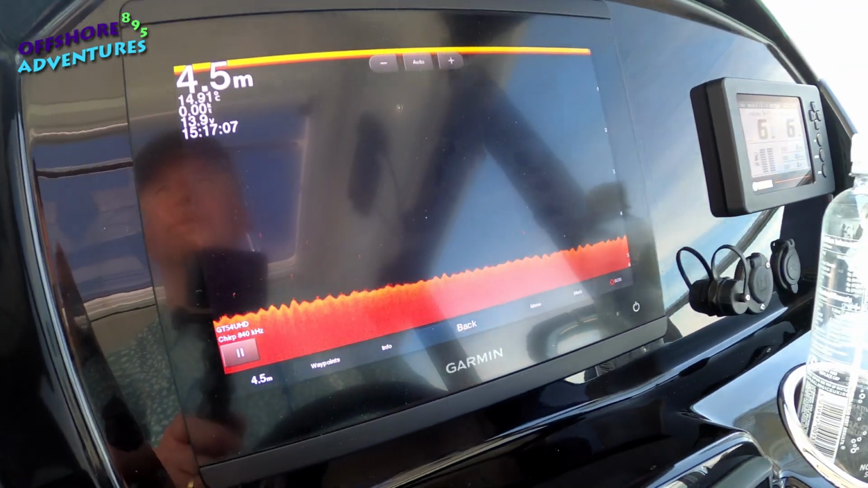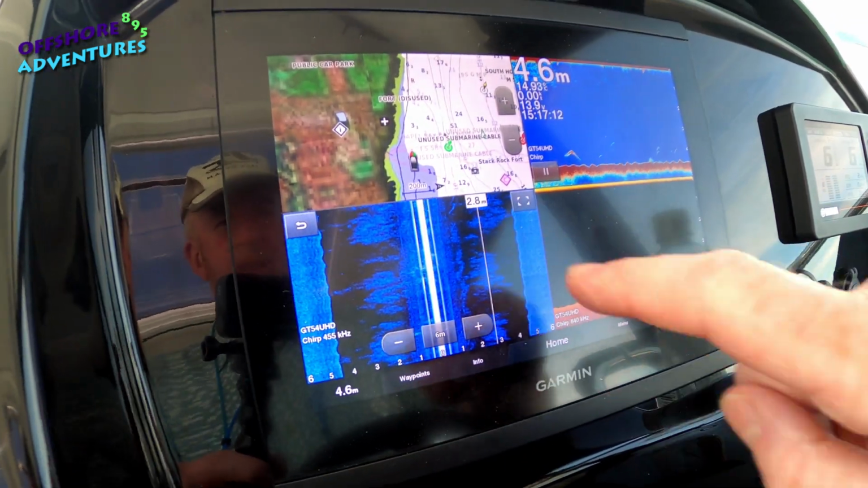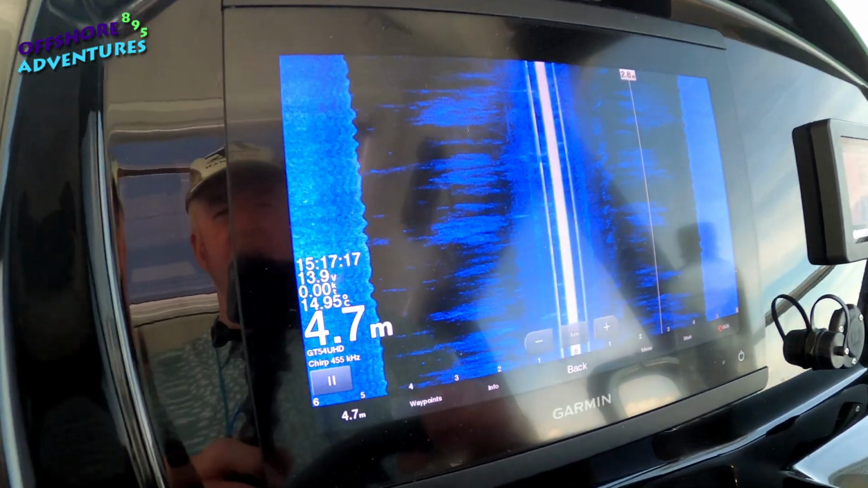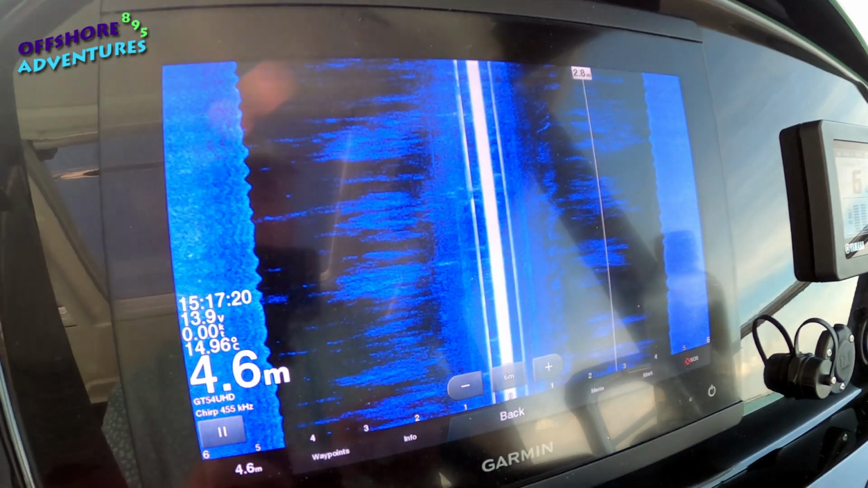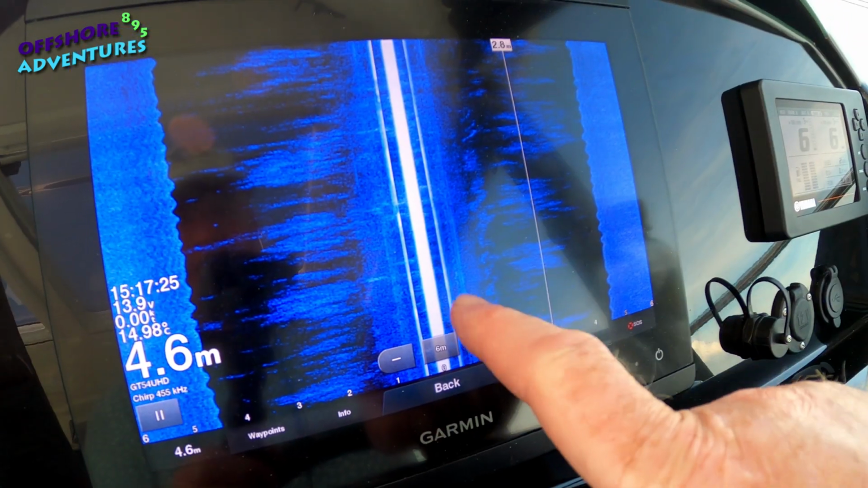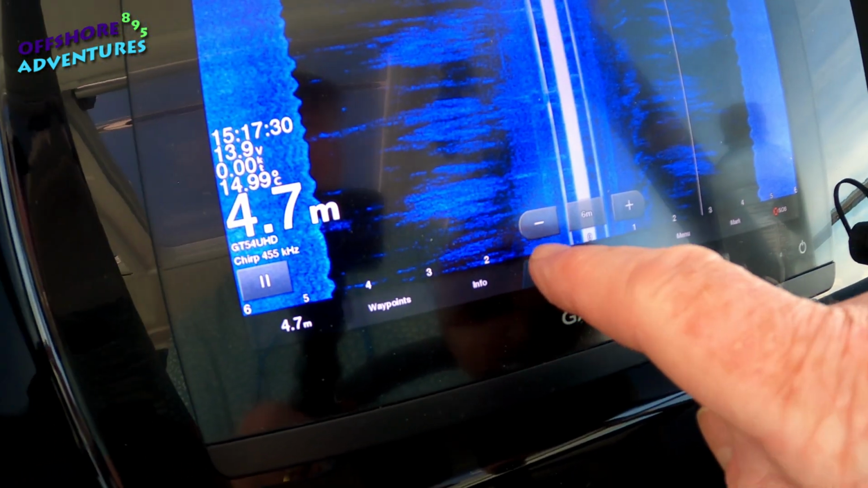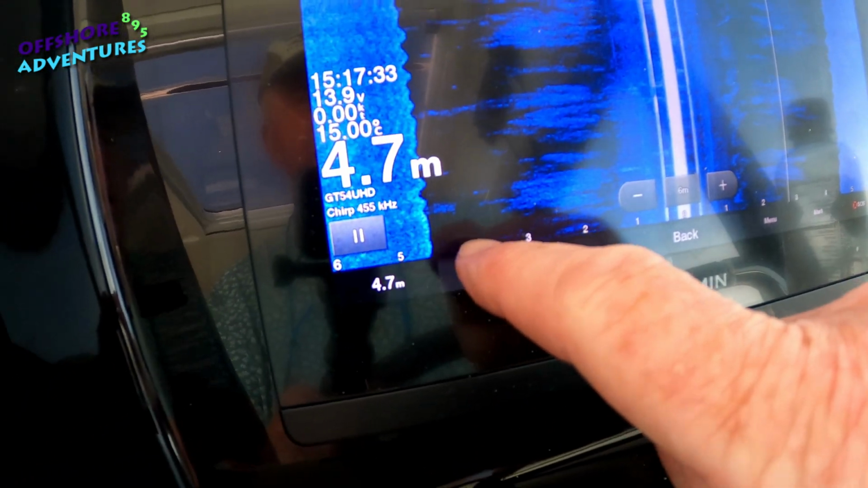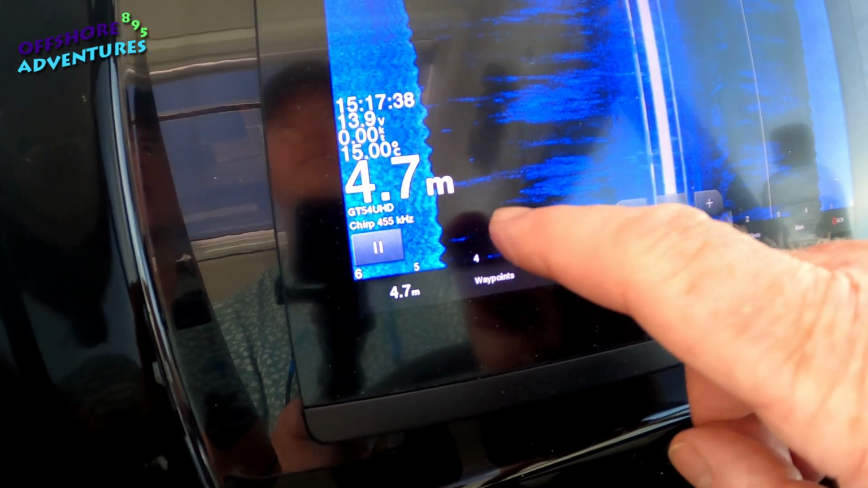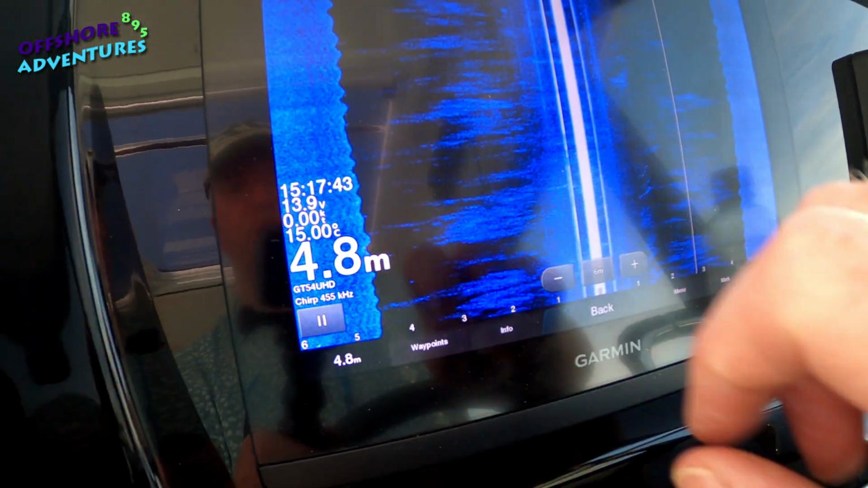So that's your clear view screen, and then just a simple back again, and you can choose this screen. So if we go into that, this screen is a thing called side view. So in effect what you're looking at there is the line of the boat as it goes forward, and then if you look down the bottom here, you've got the depth. So we're showing at about, we're going 1, 2, 3, 4, 5, so we are at about 4.8 meters. So between that point there and that is basically the water that's below us.